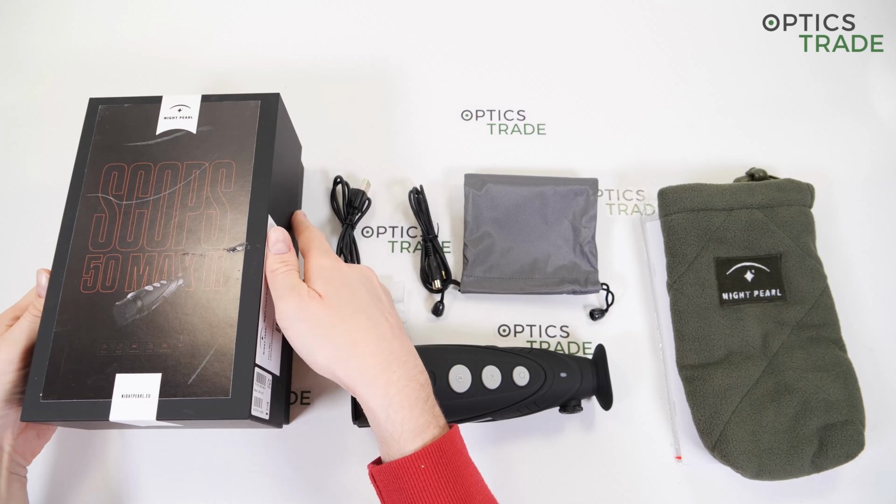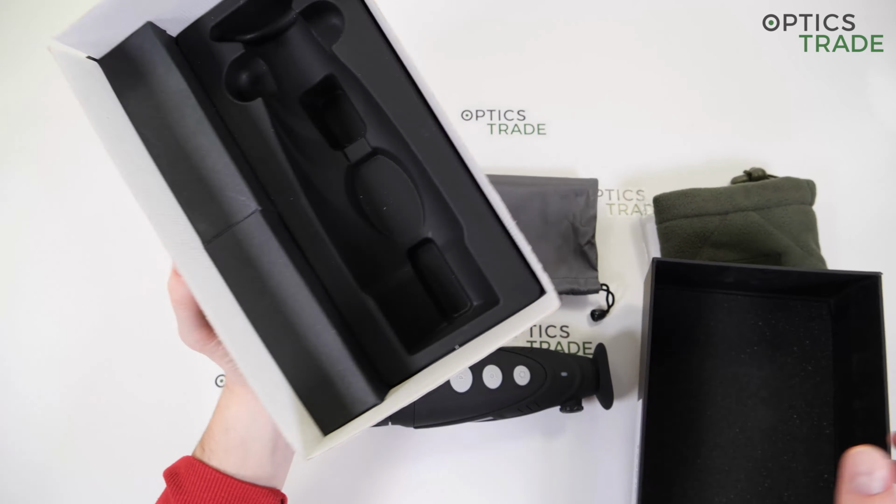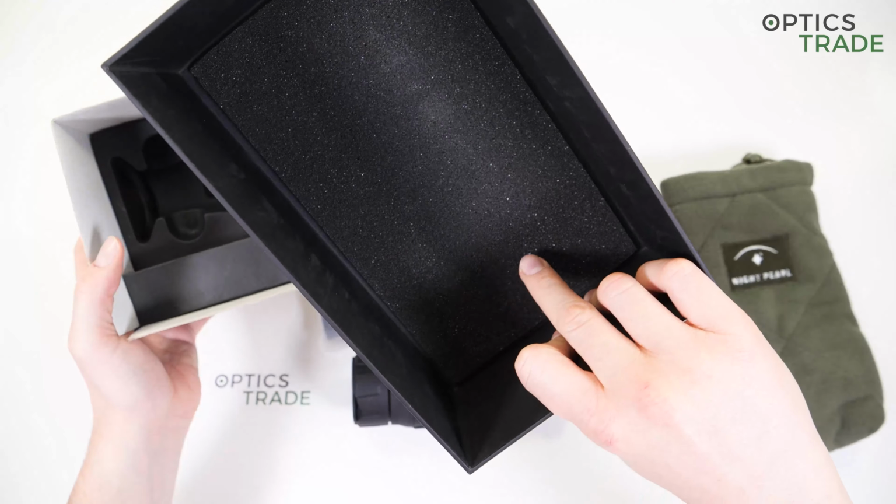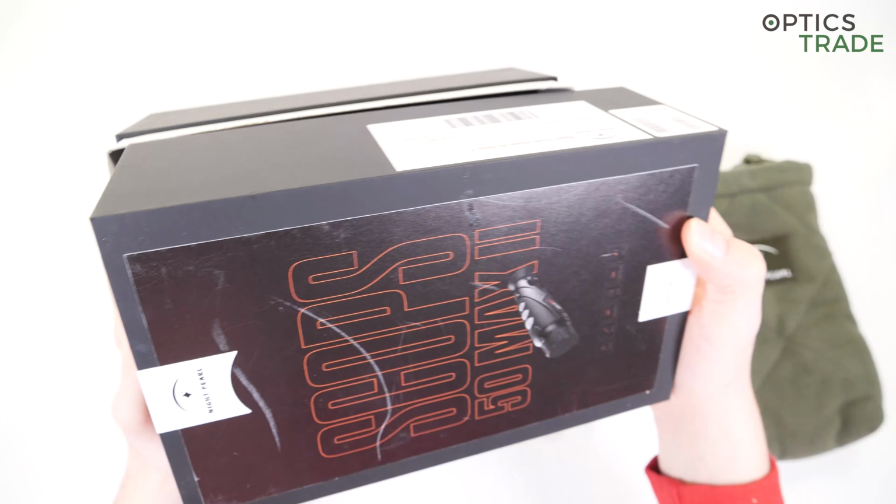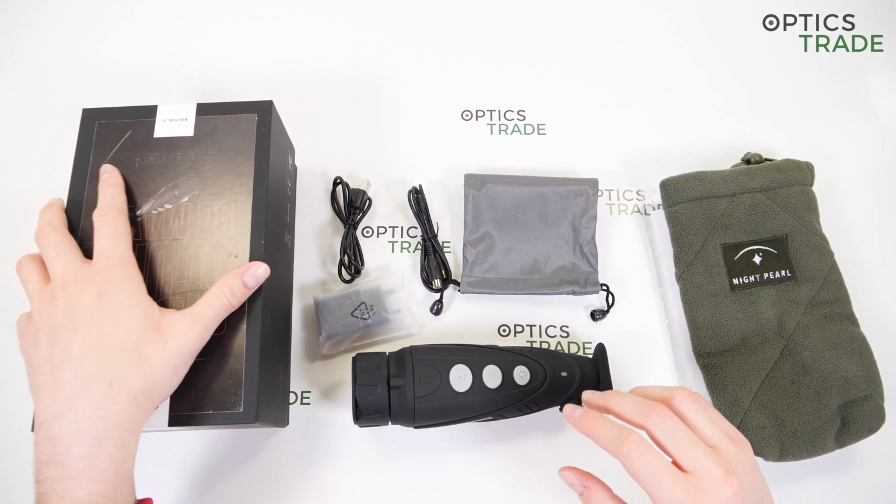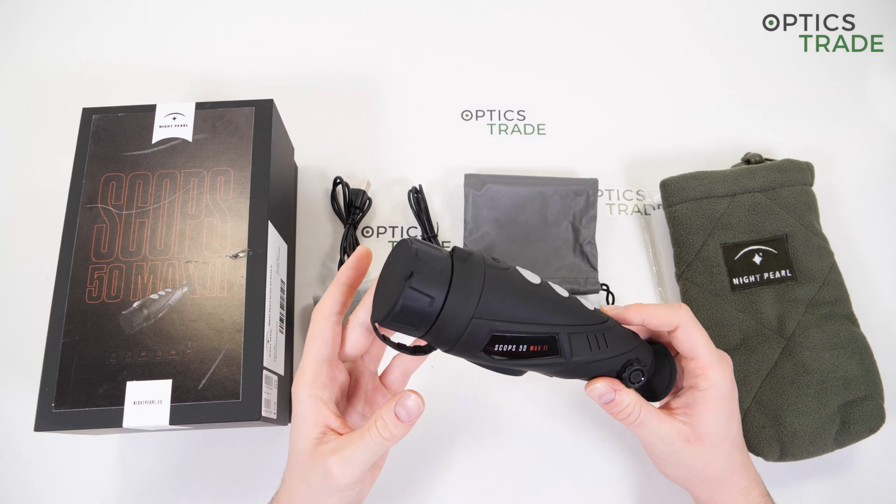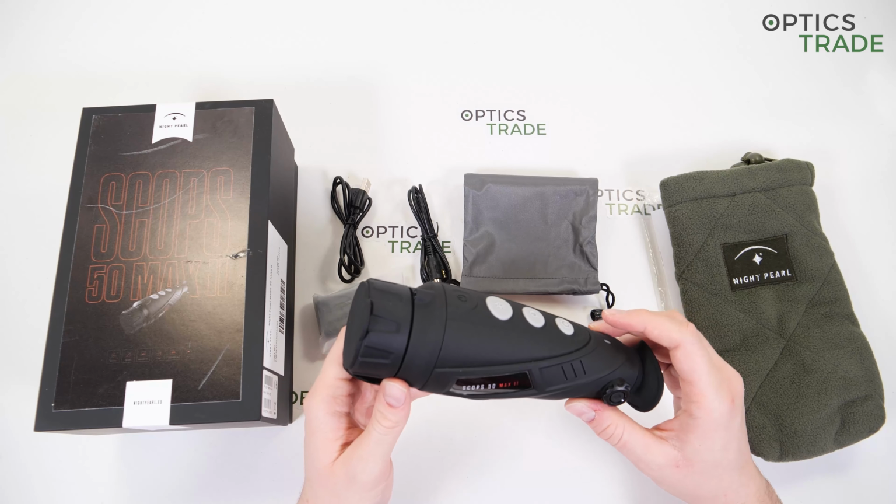If we look at the box in which you receive the monocular, just open it, it looks like this. The device is here, a bunch of cables and one of the transport cases, and everything else is on top. You can see that at the top of the box there is a soft layer that protects the device when it's being transported to you when you purchase it on the web. Okay, that's basically it. You get a 3-year warranty when purchasing the device, and the price is now around 3,600 euros, VAT included. So that's basically it.